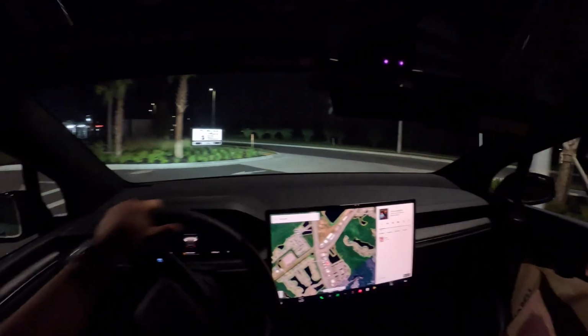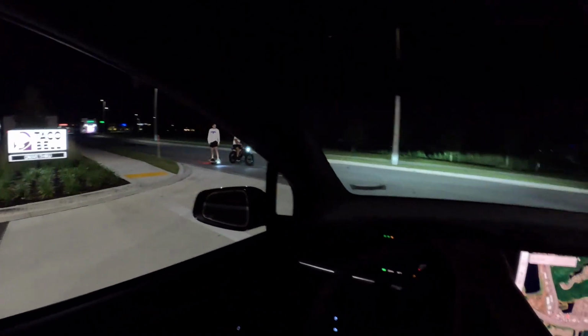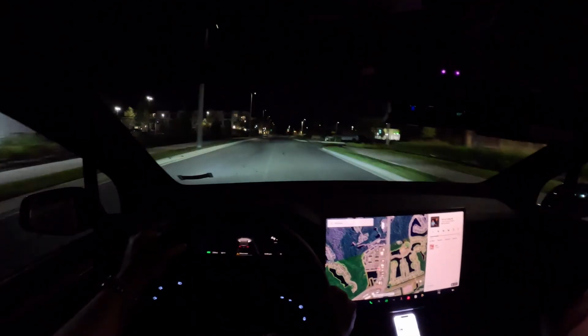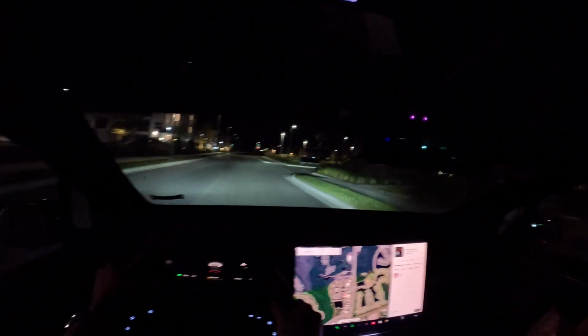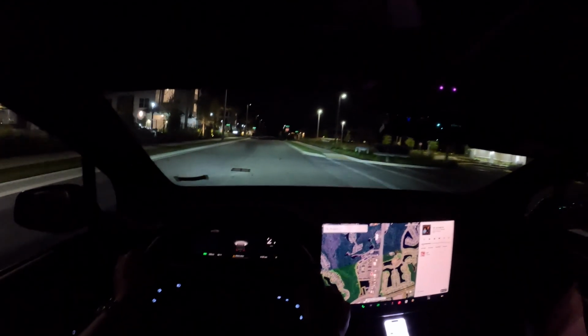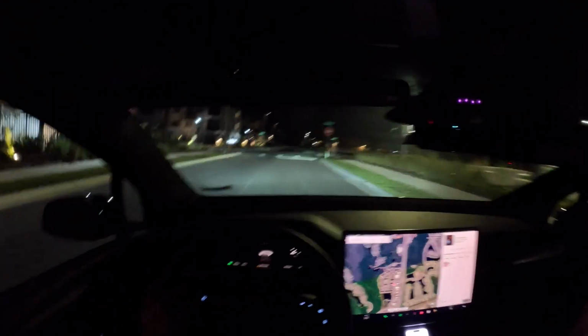I'm very impressed with the mileage on this car. The battery is not even going down. You like them? Pretty good. I've been on 226 for the whole day.